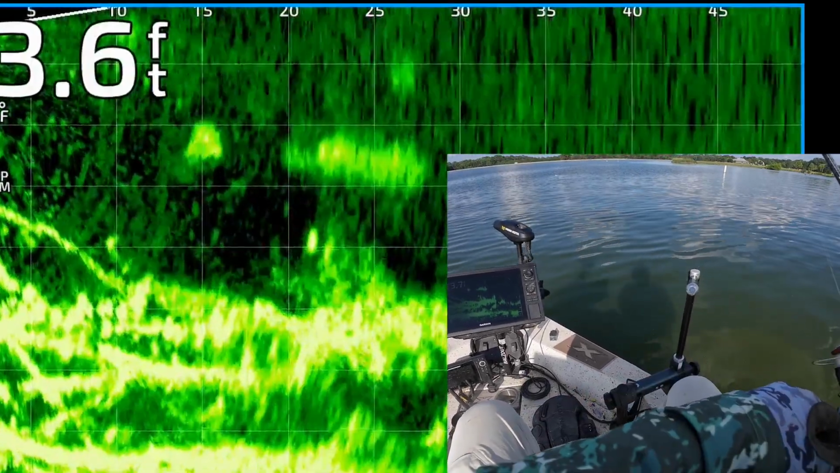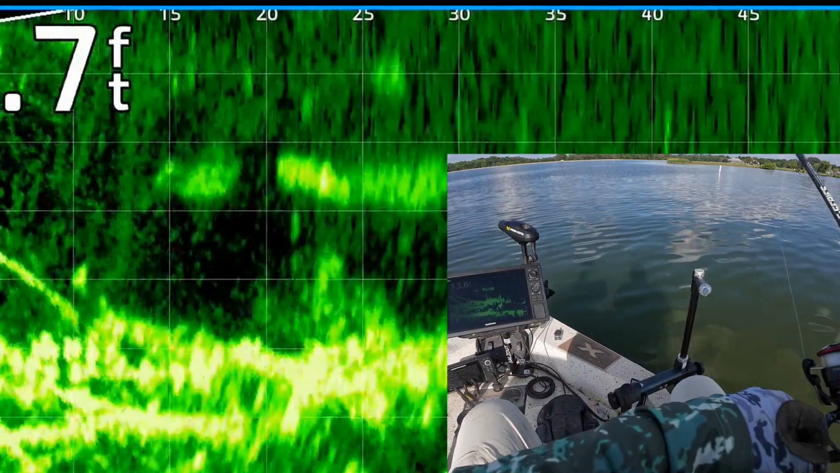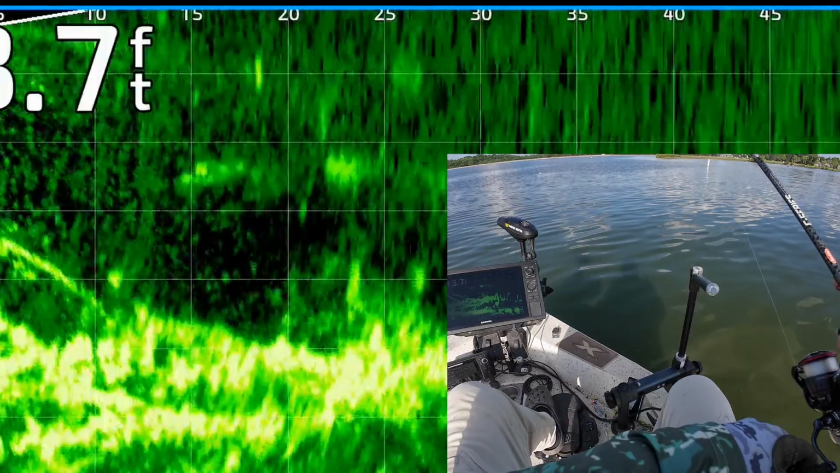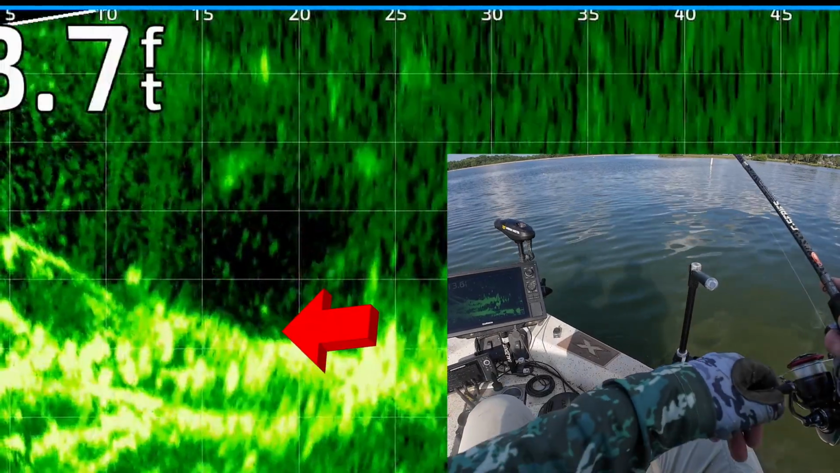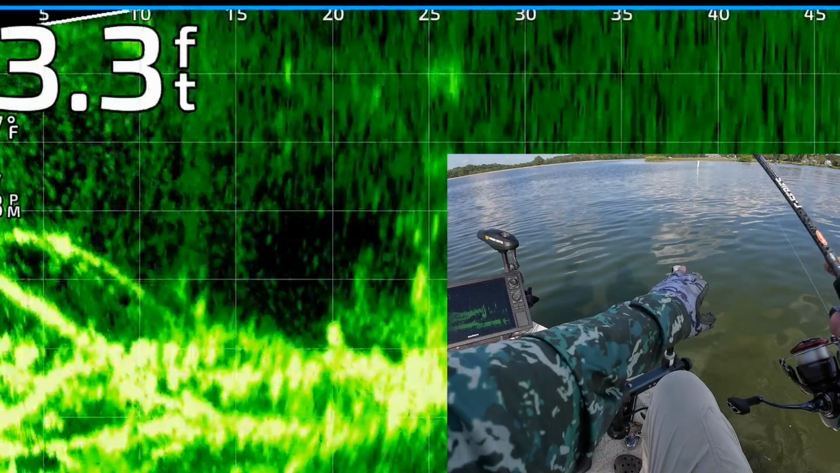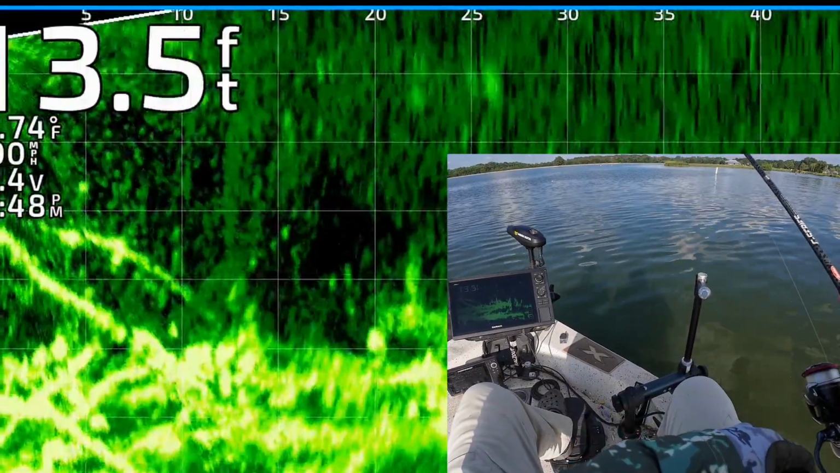I think I went about an hour without a bite. I was searching around for some new brush piles, and I wasted too much time on another brush pile. I saw the fish and was stubborn, wouldn't give up. But in general, if you've caught a couple fish and they stop biting, that's when you really need to move.